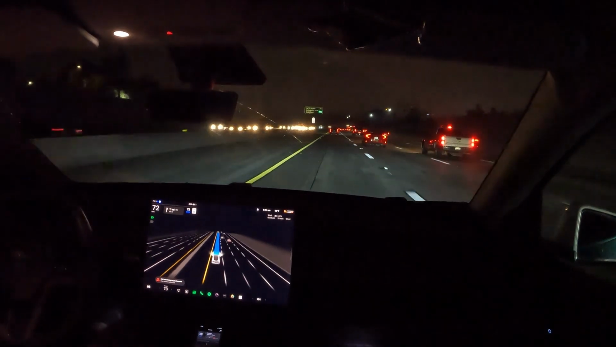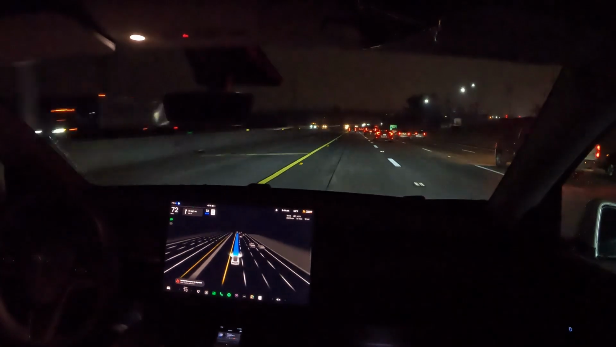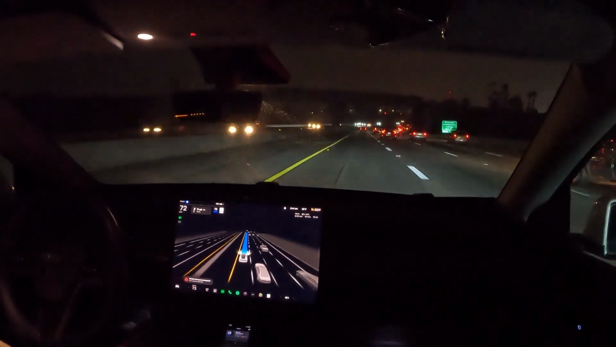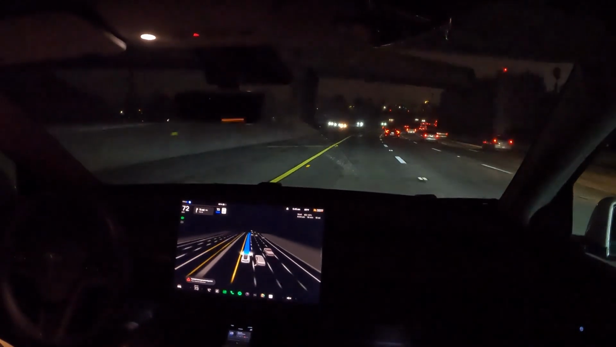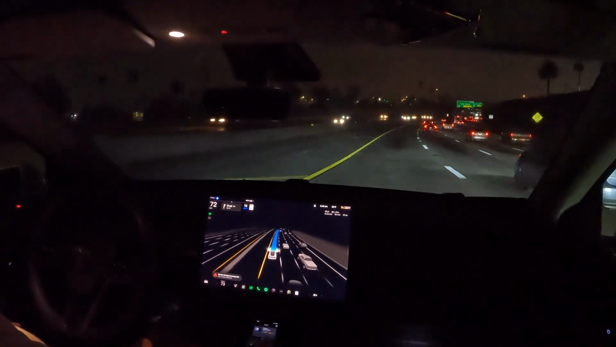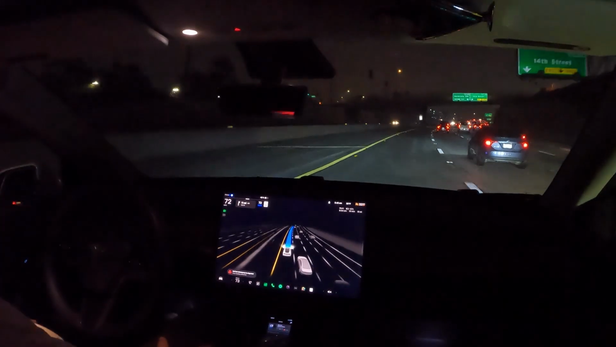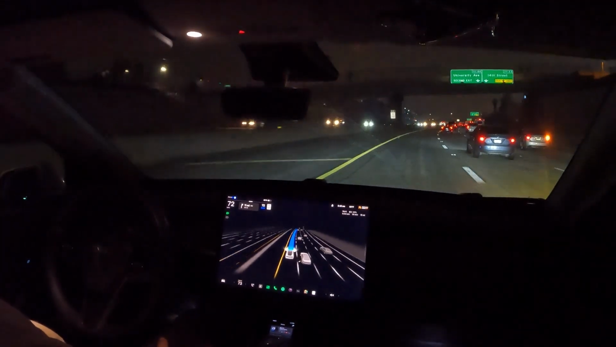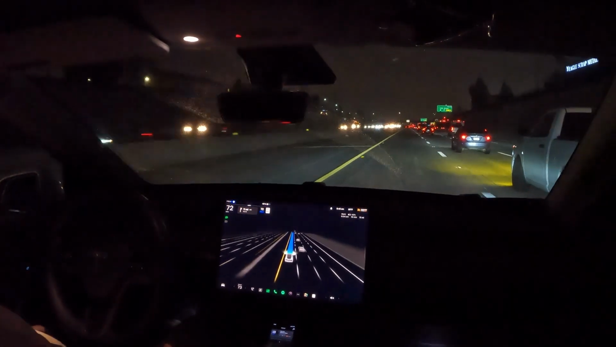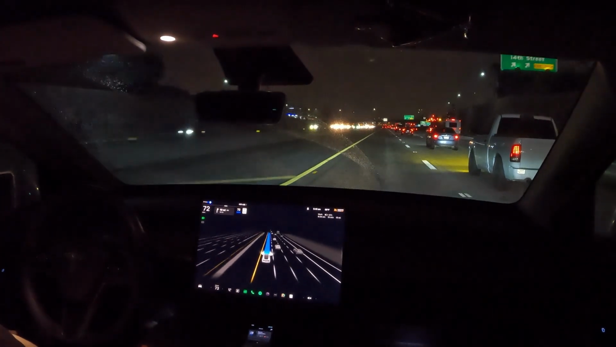I mean, it's raining at the moment, but it's still handling everything perfectly. We still have about 15 miles left on the strip, 19 more minutes.